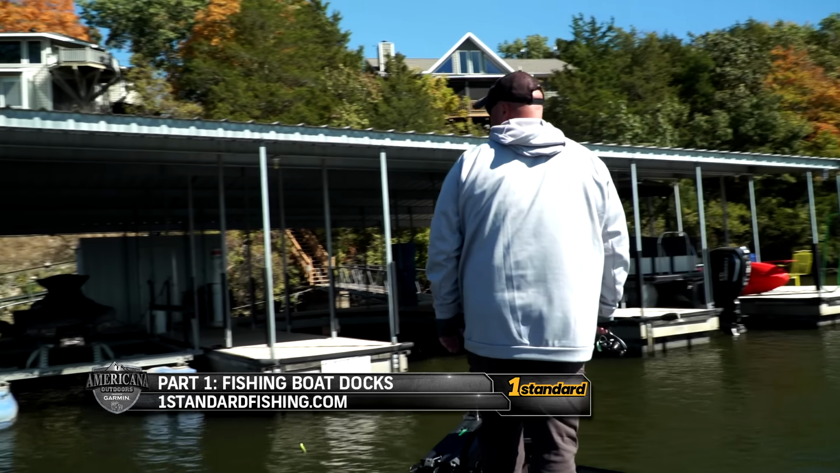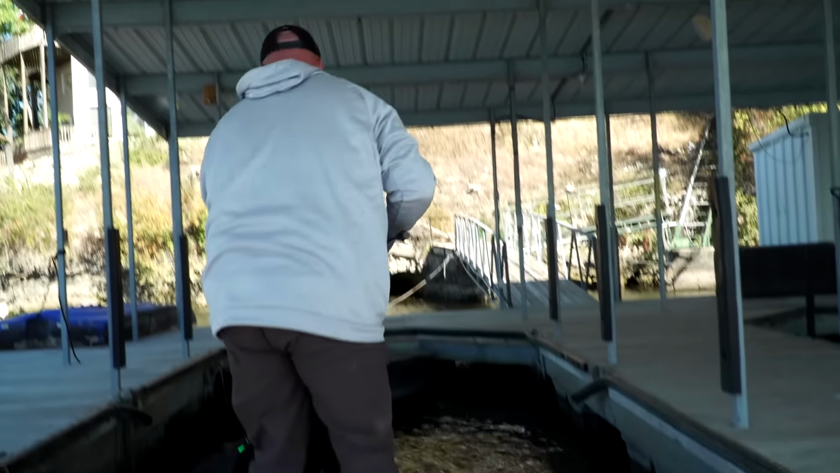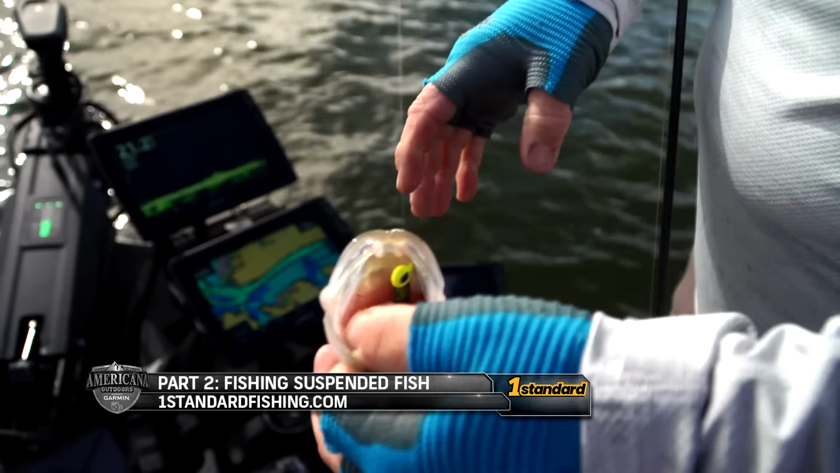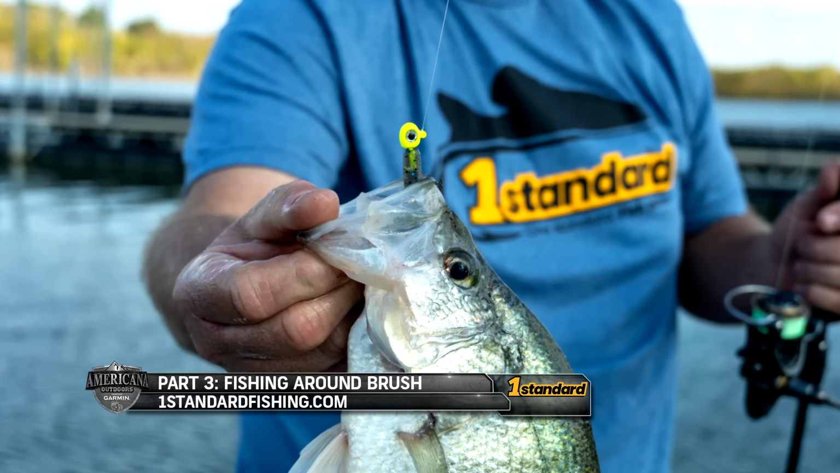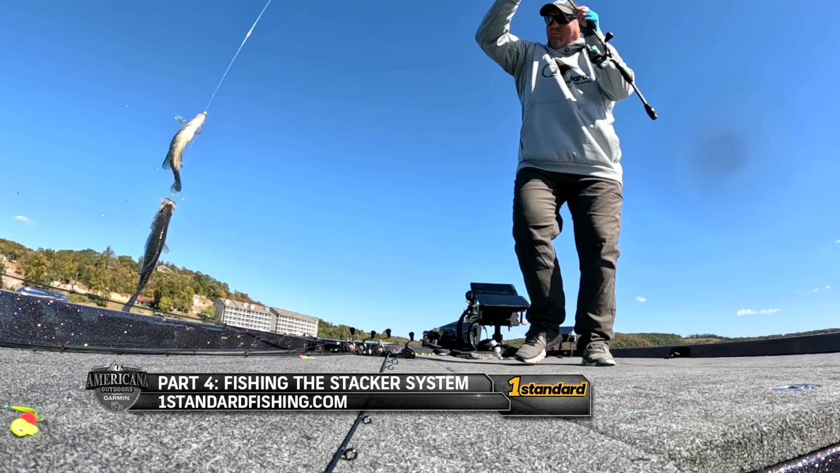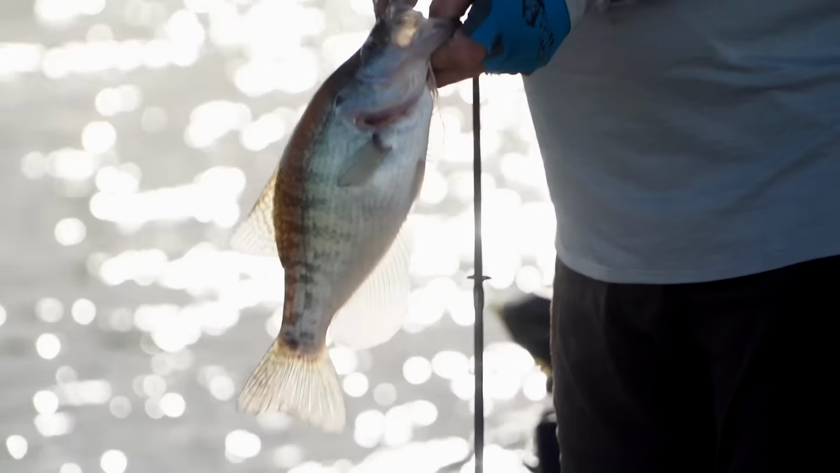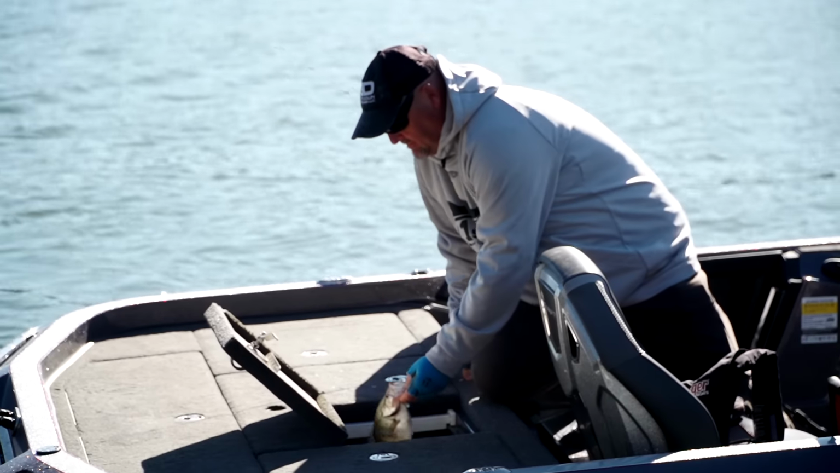We're going to have a system to fish boat docks from ahead with the bait design where you can actually get back in there where those fish are just resting or maybe even feeding. We're going to have a system to where you can fish suspended fish with Garmin Live Scope. Then we're going to have one for around brush. We've got a stacker system to where you're going to be able to catch multiple fish in open water or around brush. What it's going to do is allow you to capitalize on the entire year, spend more time on the water, and just catch more crappie as a whole.